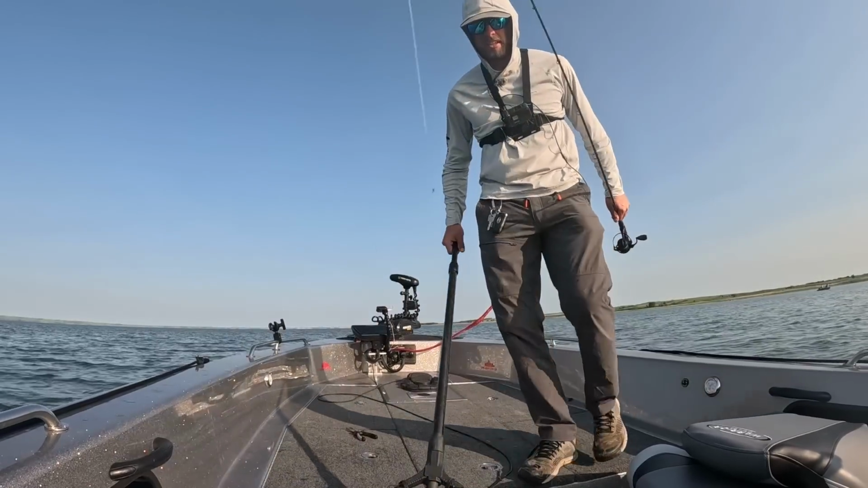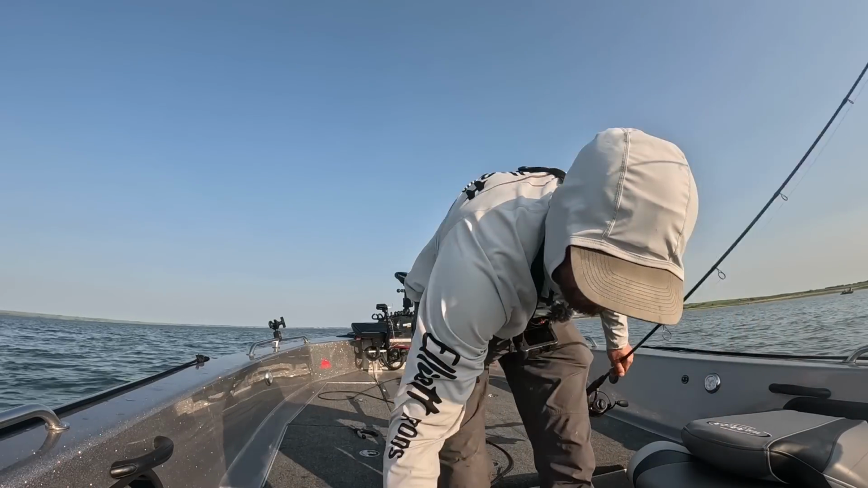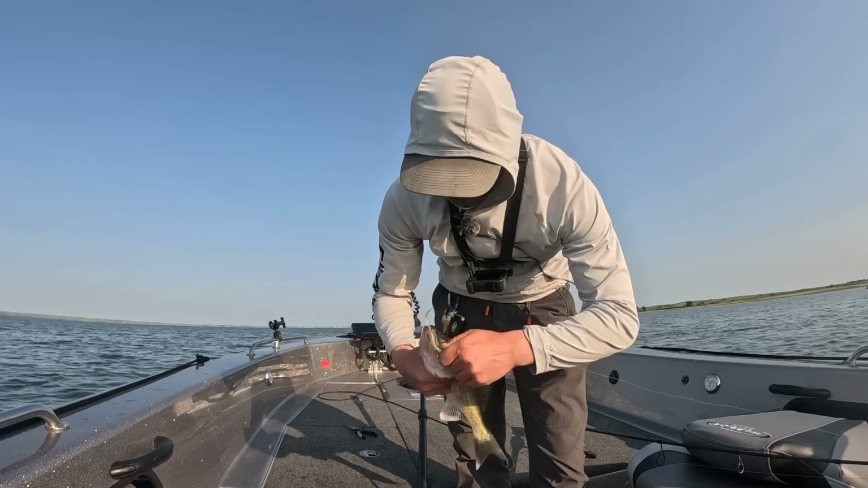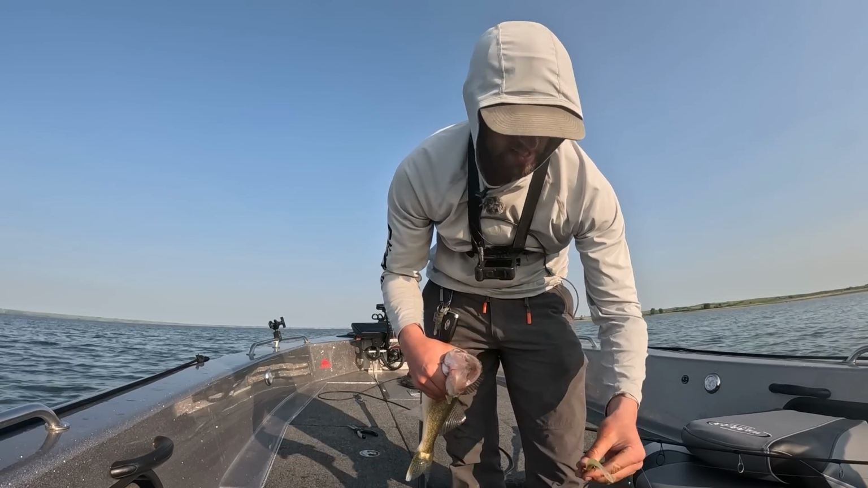Yesterday was windier than today. So they do like biting in the wind, which could have been why it seemed like they were committing to everything a lot harder yesterday. Today it just seems like, even trolling the spinners, I had a lot more short bites. There we go.